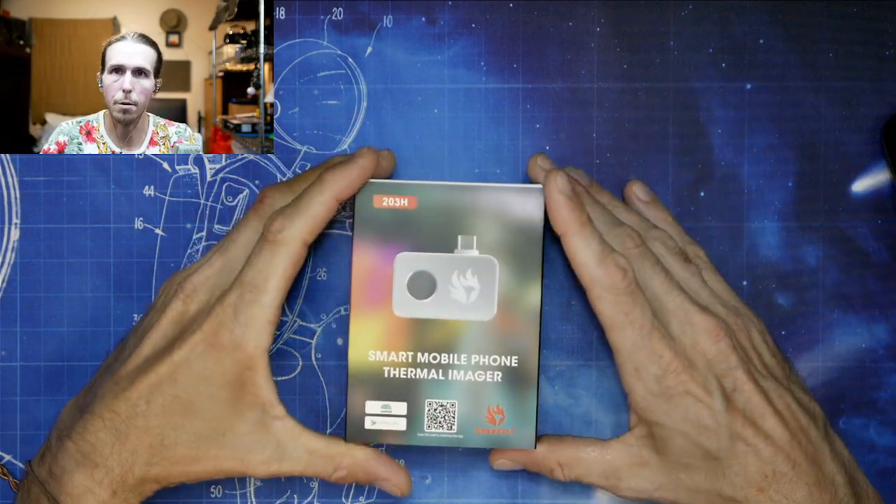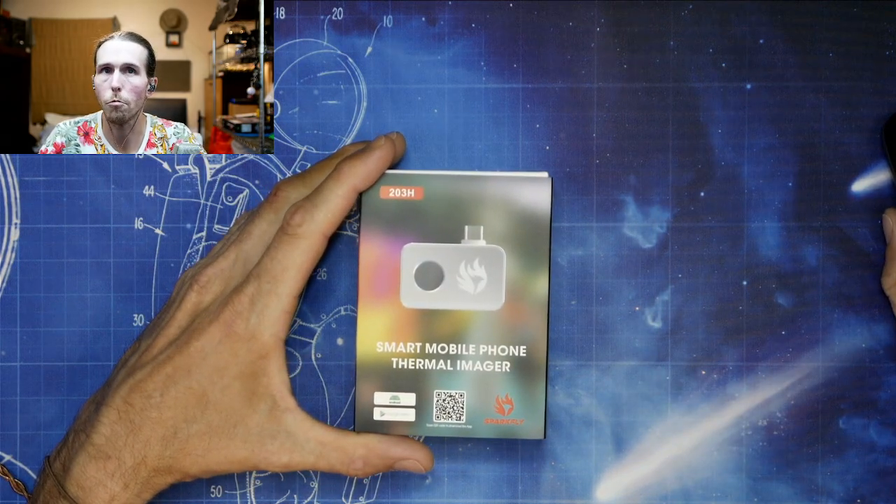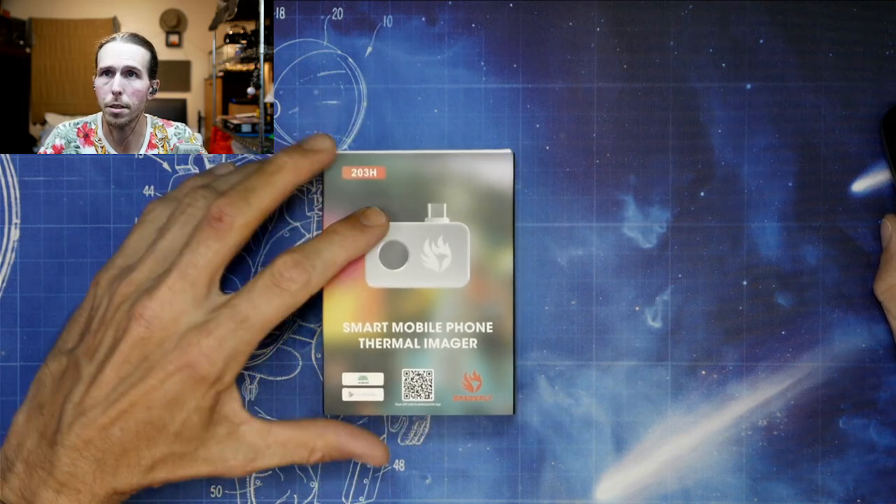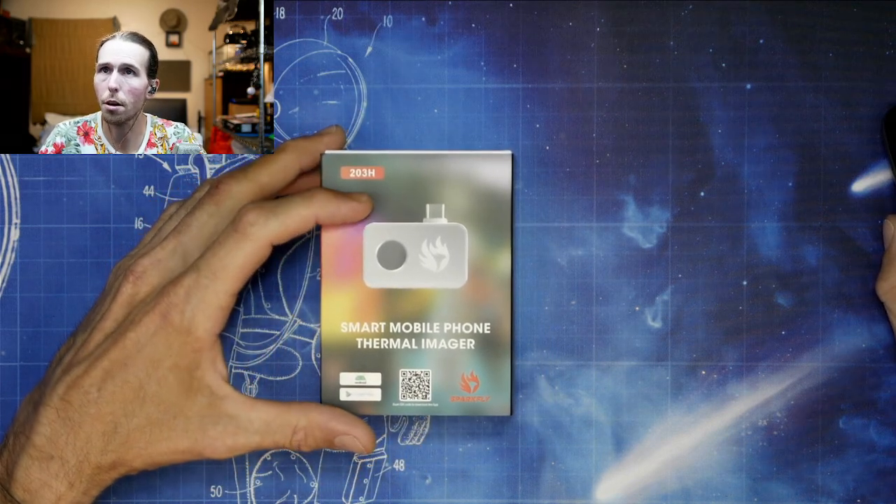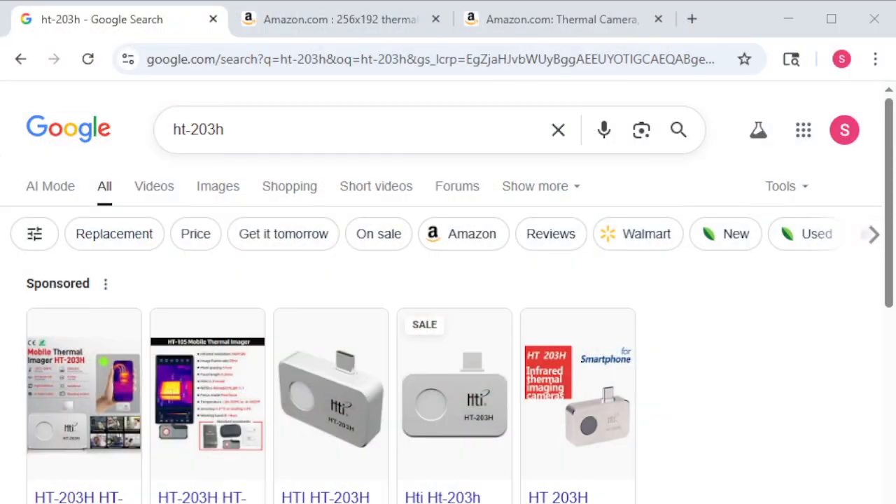So anyway, this was the cheapest one, like I said, on Amazon. We're going to take a look real quick. Let me just go over here. This, the Sparkfly 203H, is not a clone. This is literally a direct copy of what we have here. This is the ITTI, I think it is, the company, or TTI, the HT203H.